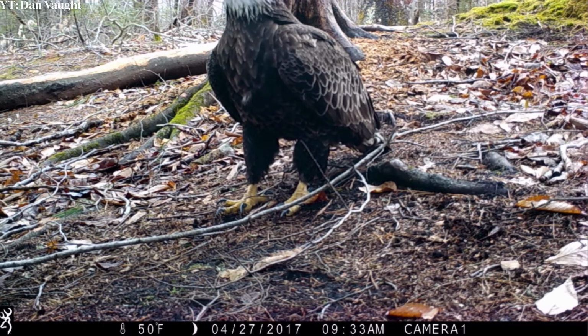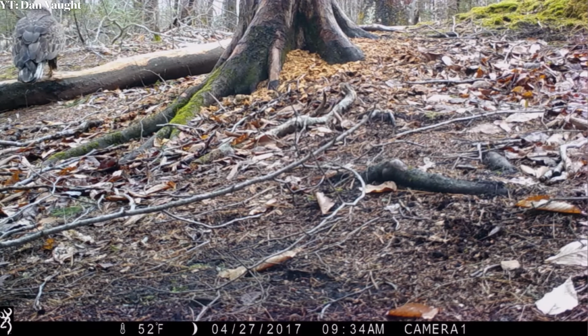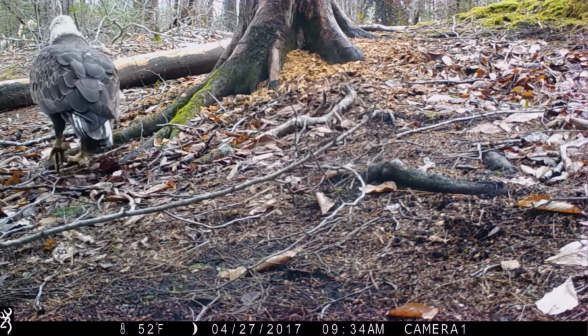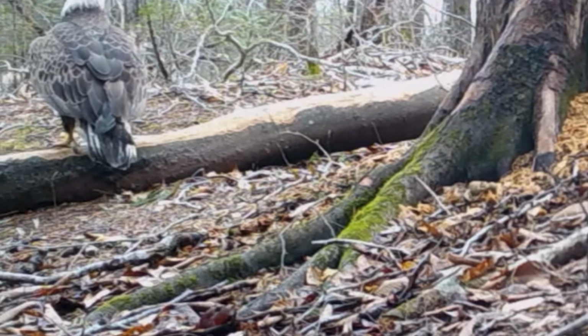Here's a clip of another bald eagle caught on a trail cam. This one comes from Dan Vaught. I'm sure when these people first installed their trail cameras, they never dreamt of capturing a bald eagle on them, but somehow they did.